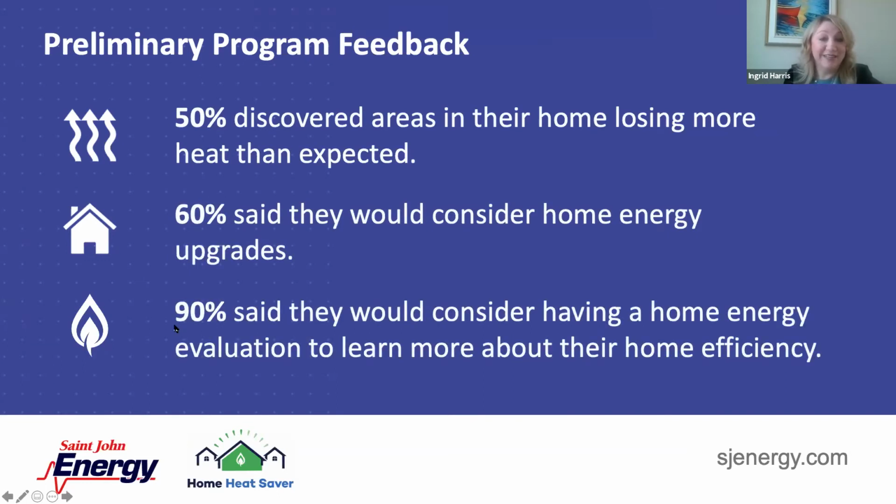So that's pretty significant. We had 60% of this group that said they would actually consider making some home energy upgrades. And 90% said they would consider having a home energy evaluation to learn more about their home efficiency. So we're pretty excited about these preliminary findings thus far in the program, and we're certainly looking forward to completing some additional market research in the coming months with a broader group of consumers to really gain some more insight. Next slide.